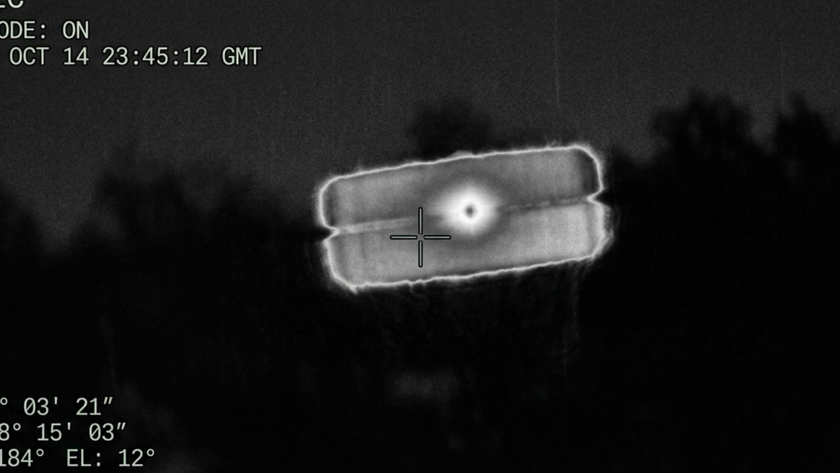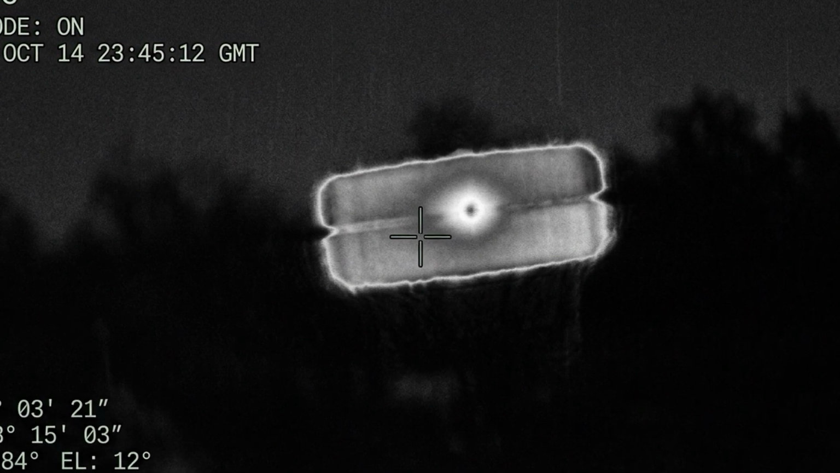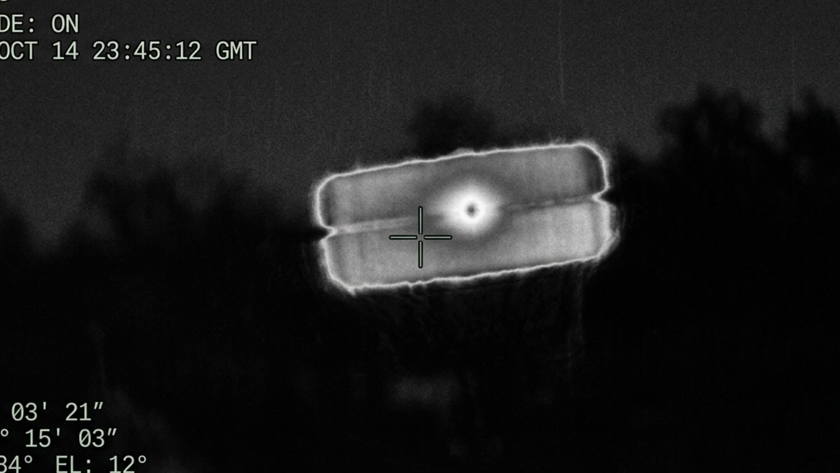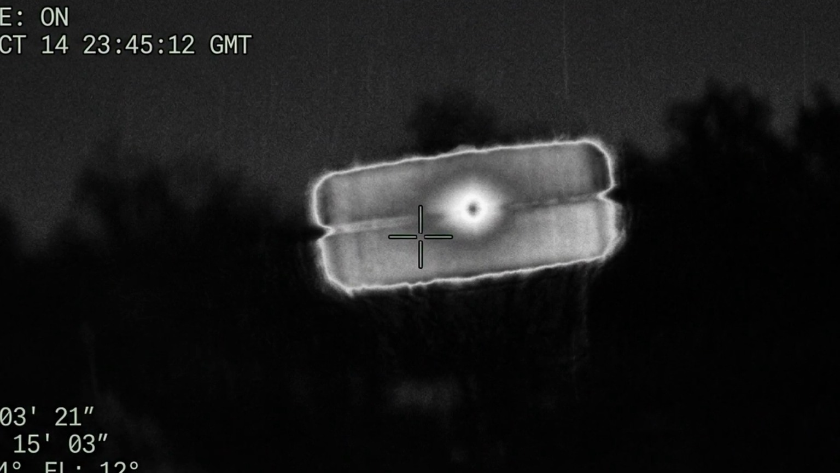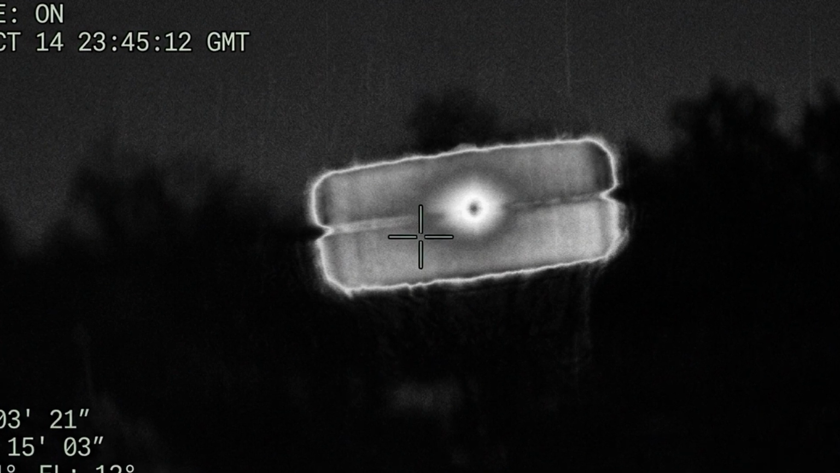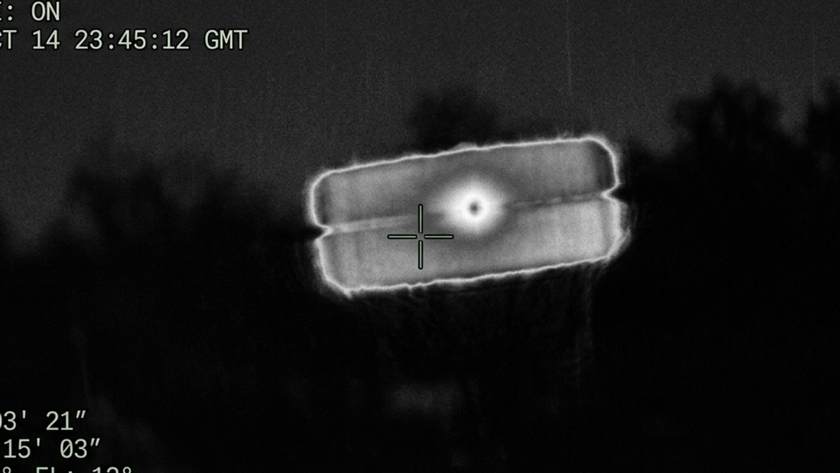The footage, captured by a military forward-looking infrared sensor, shows a large, two-tiered object, an apparent structure with distinct upper and lower sections, tracked by a military platform operating under Northern Command. AARO classified the case as unresolved. That single word has ignited fierce debate.